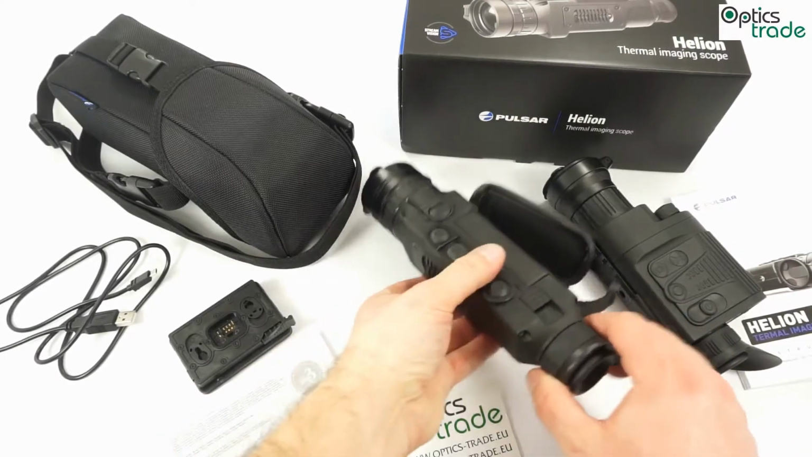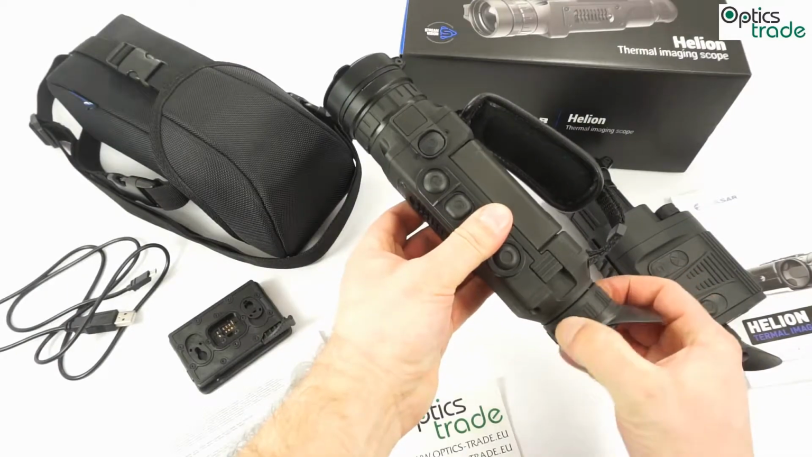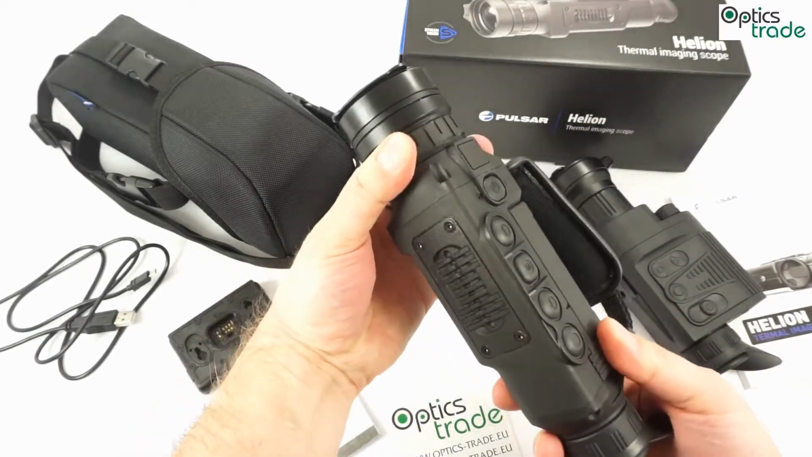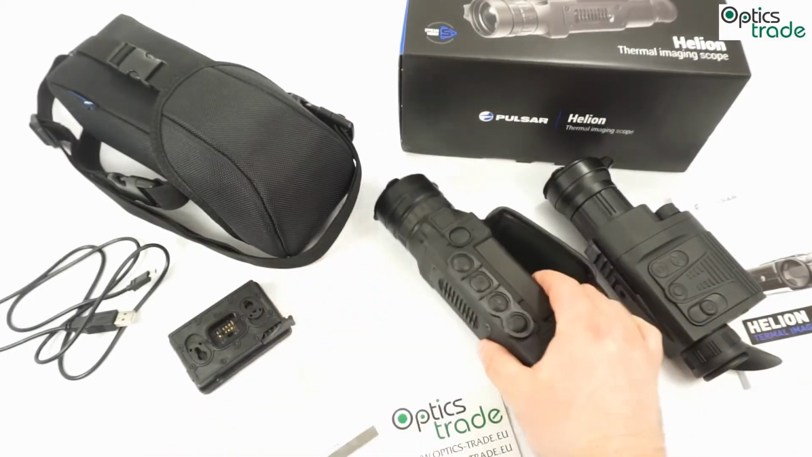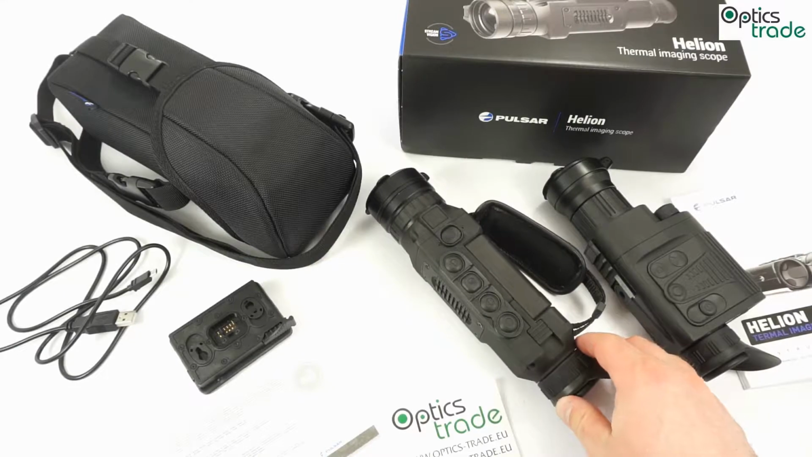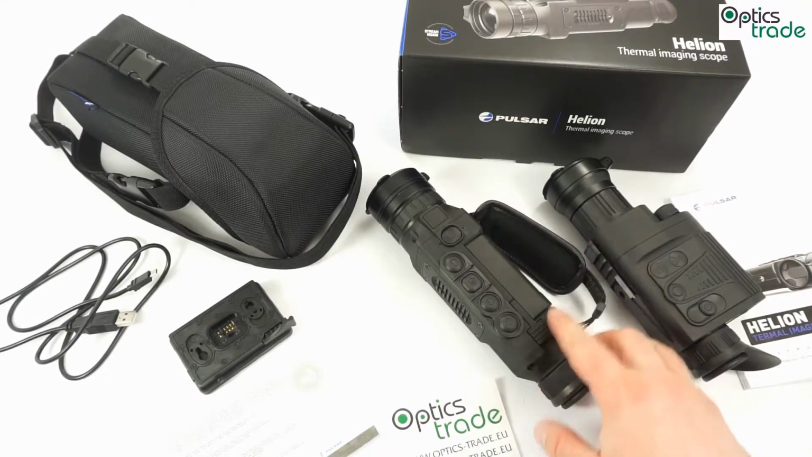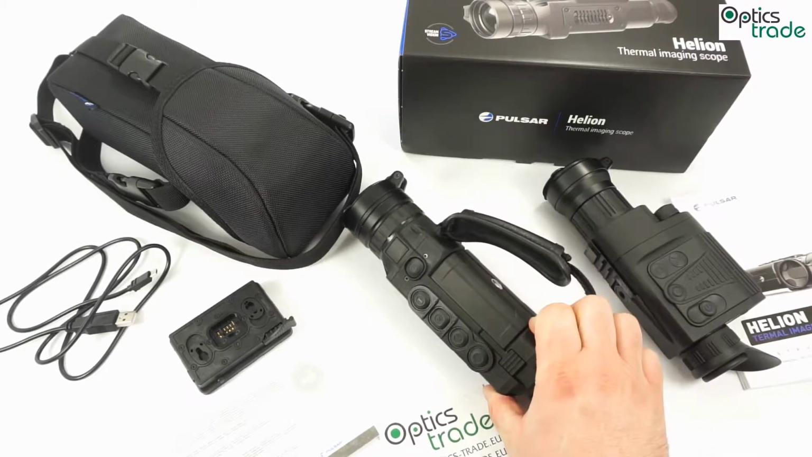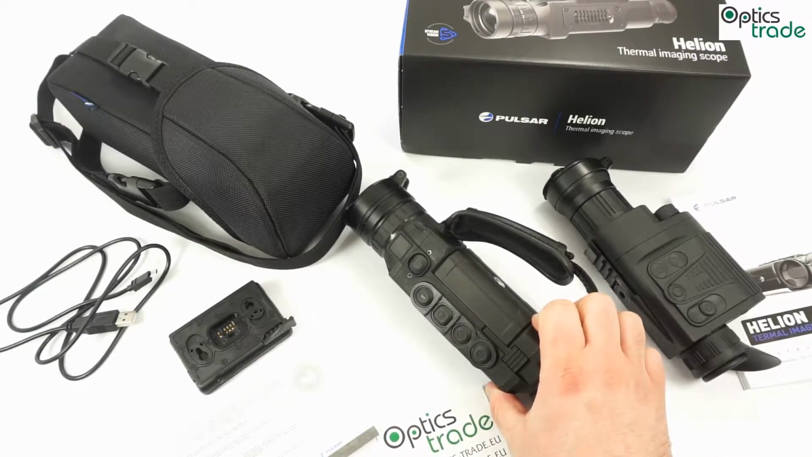You just set your correct diopter to see the screen well, and then you can focus on the target and already use the device. What is also really great is the new battery. The new battery system, I think it's a really major step forward.